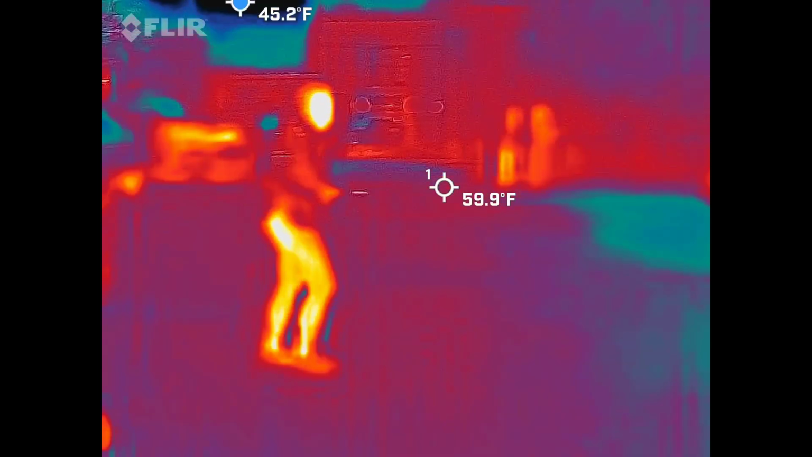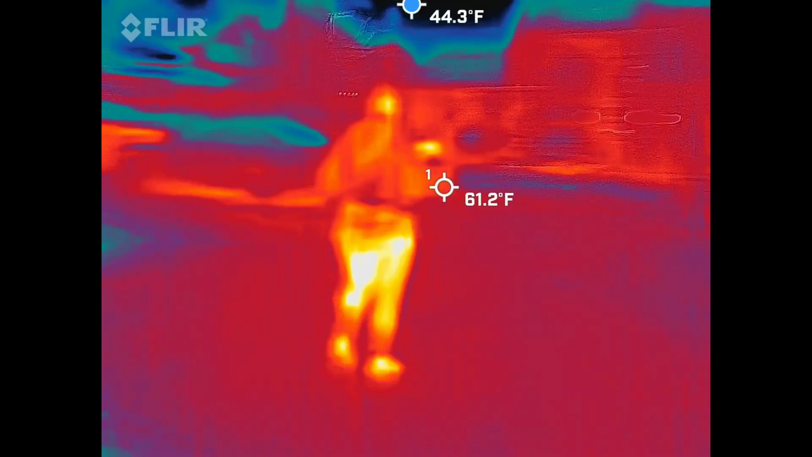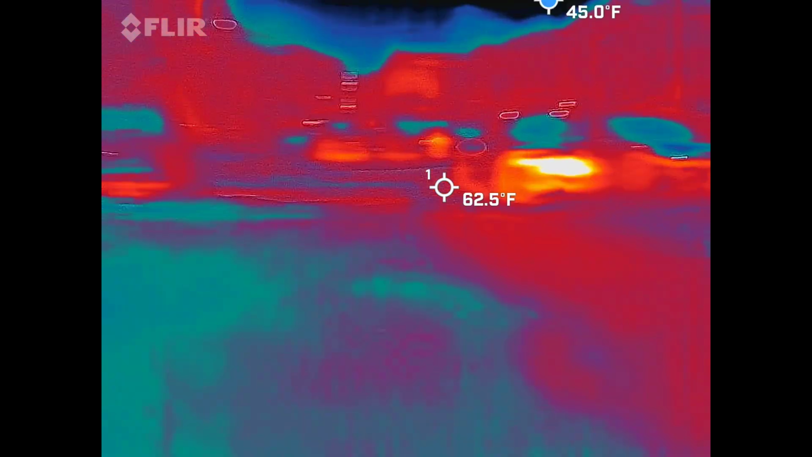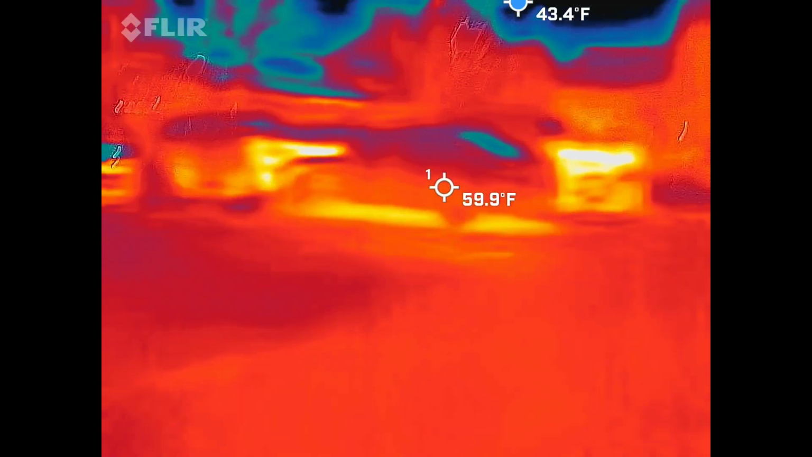Alright, I'm looking for Lila. Where'd she go off to? Right there. She off in the corner? The long ponytail. Win. Huh? Win.